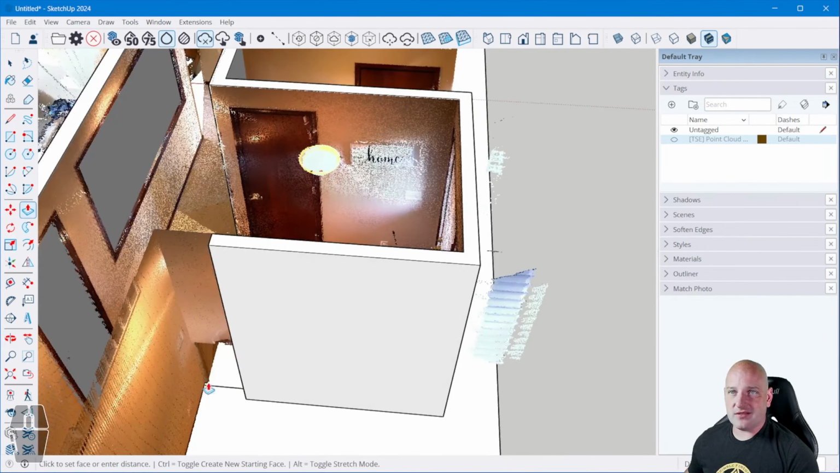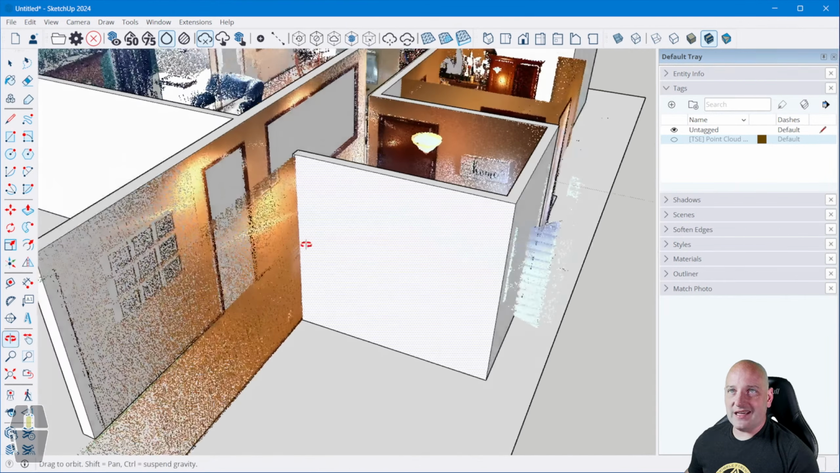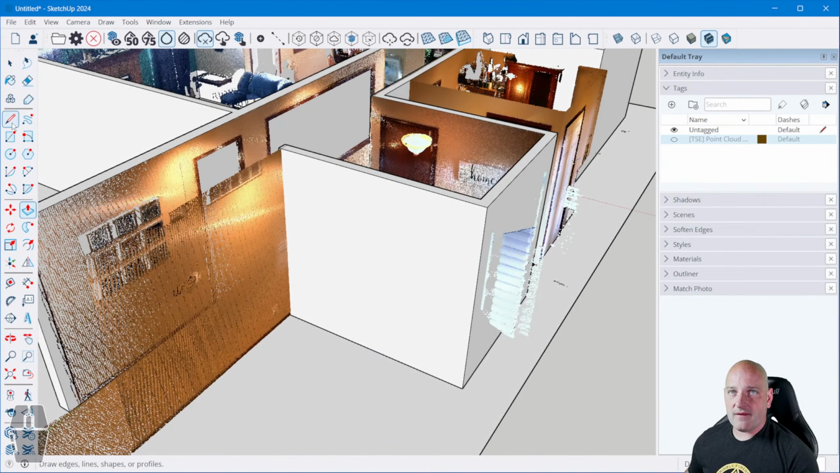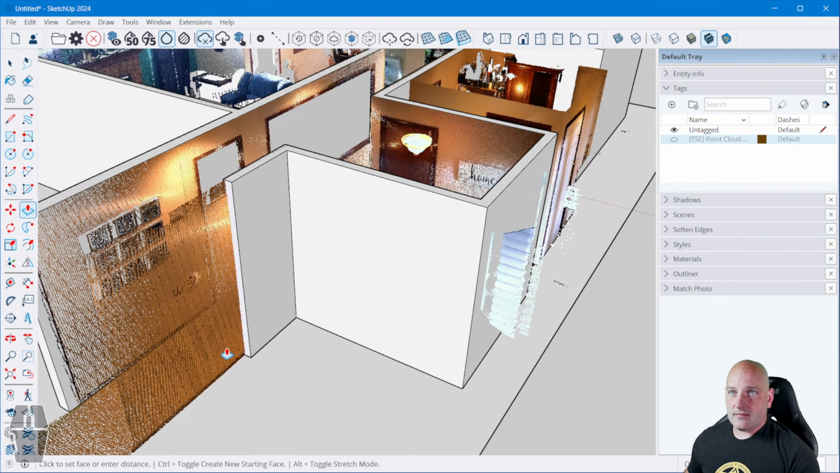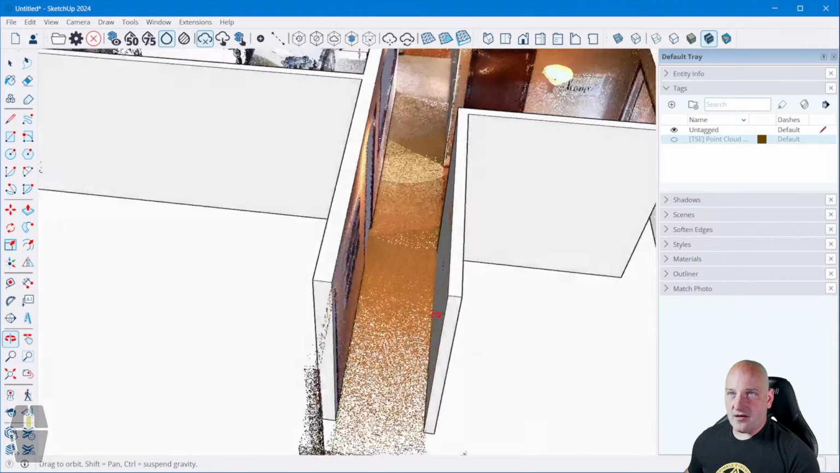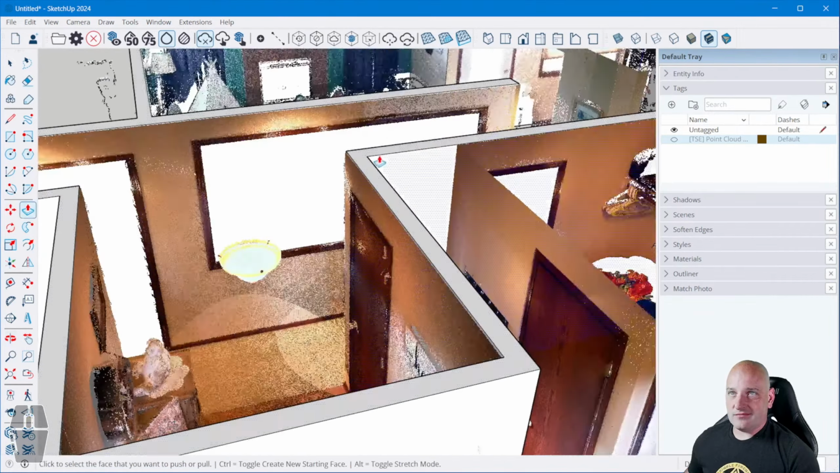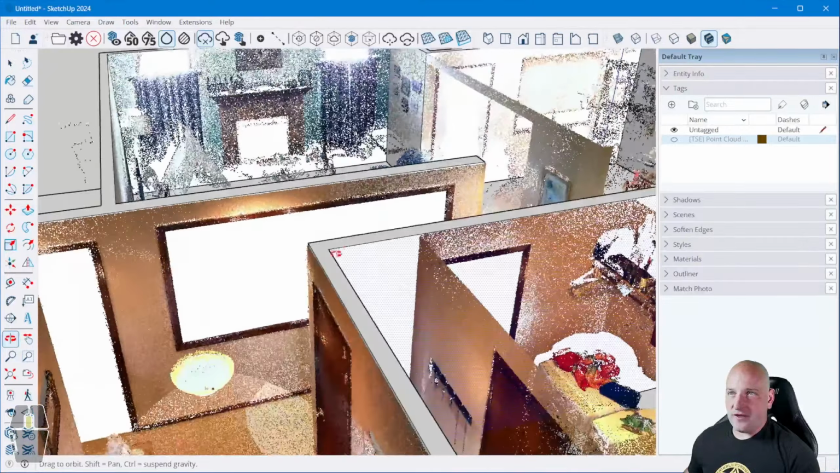And sometimes one way might work just a little bit better than another. Let me extend that up to here. Now you could continue on down the hallway. I'm not, just because I don't really feel like it.